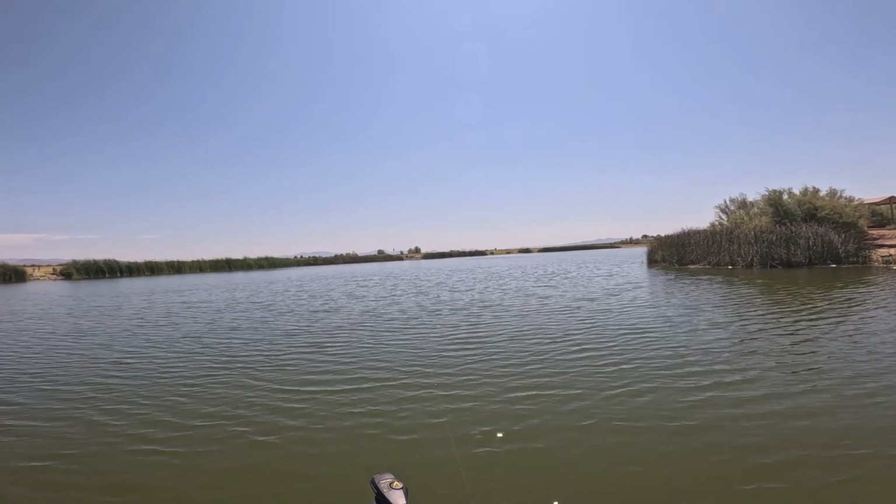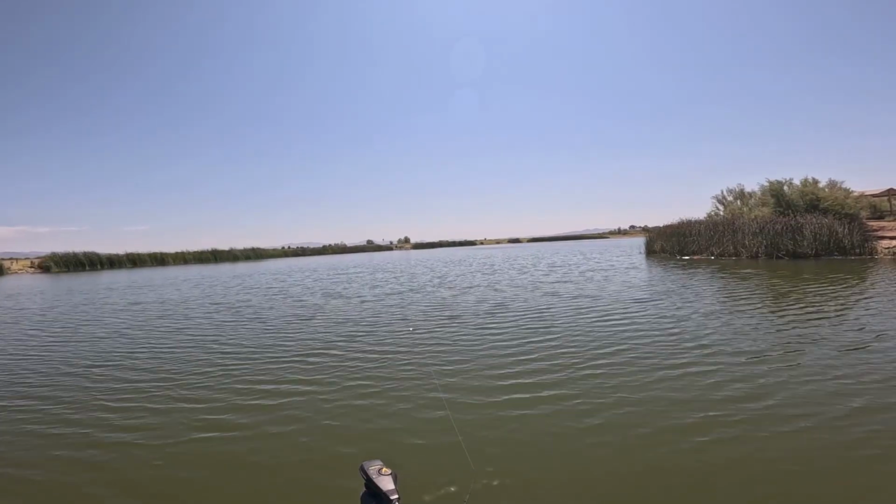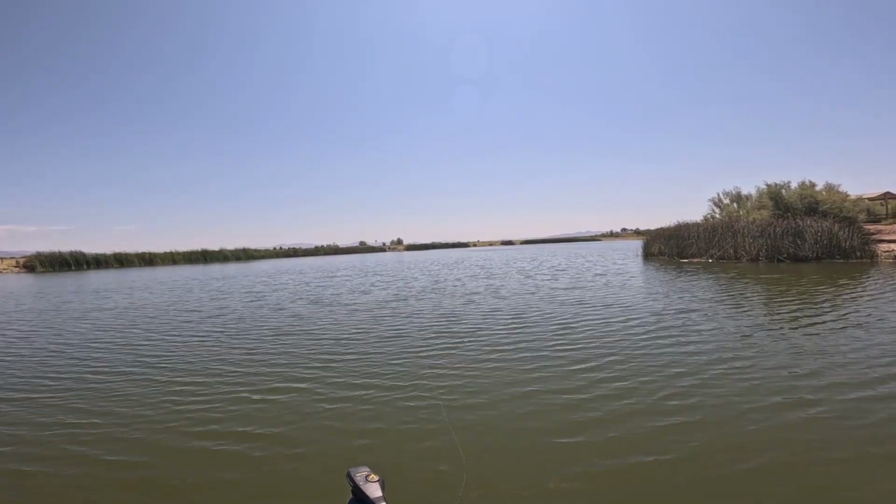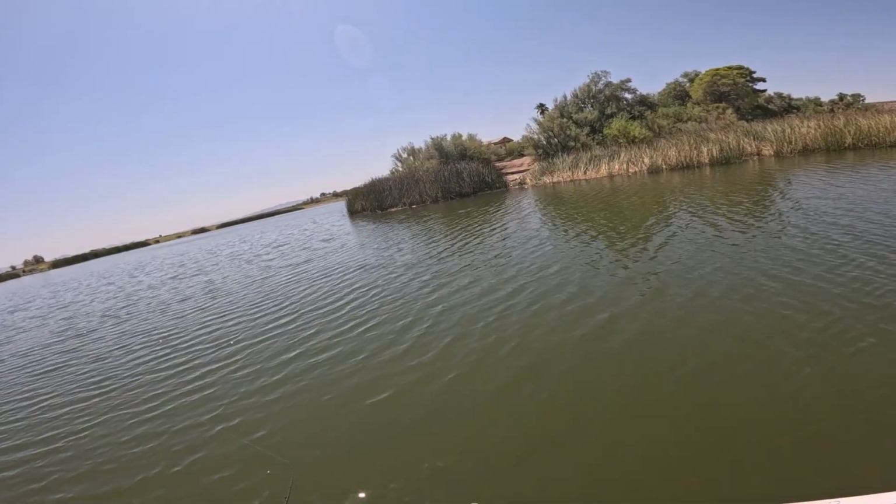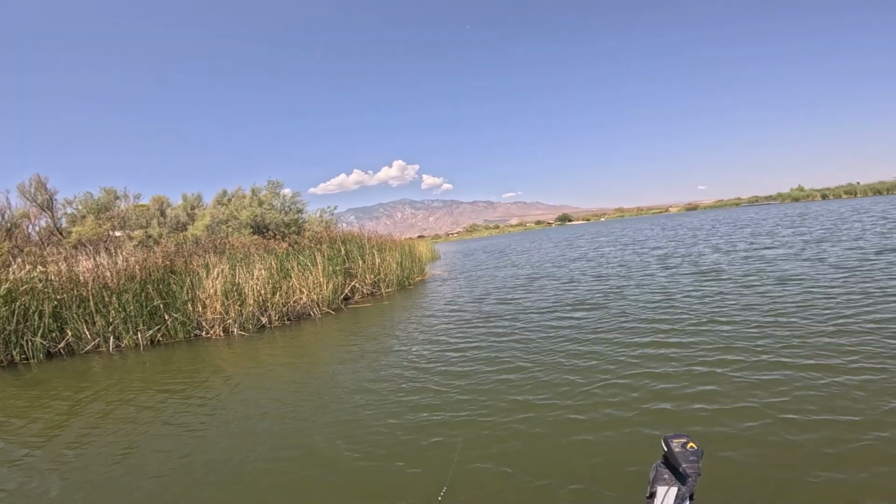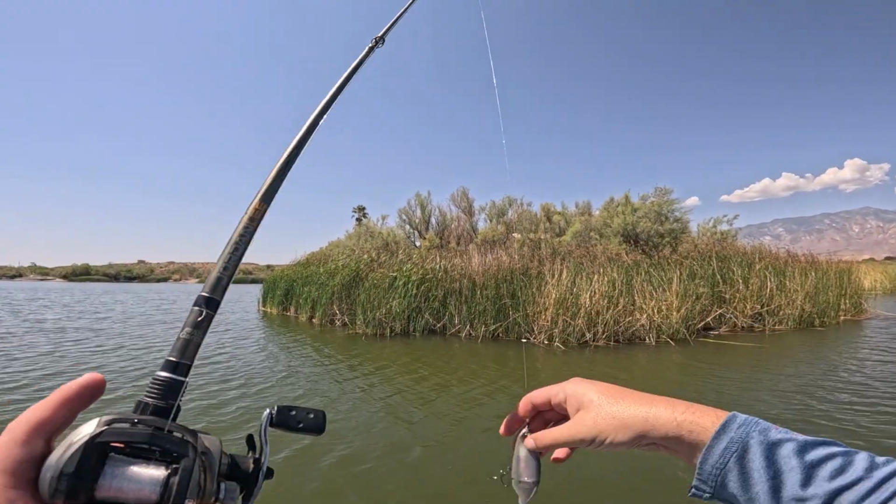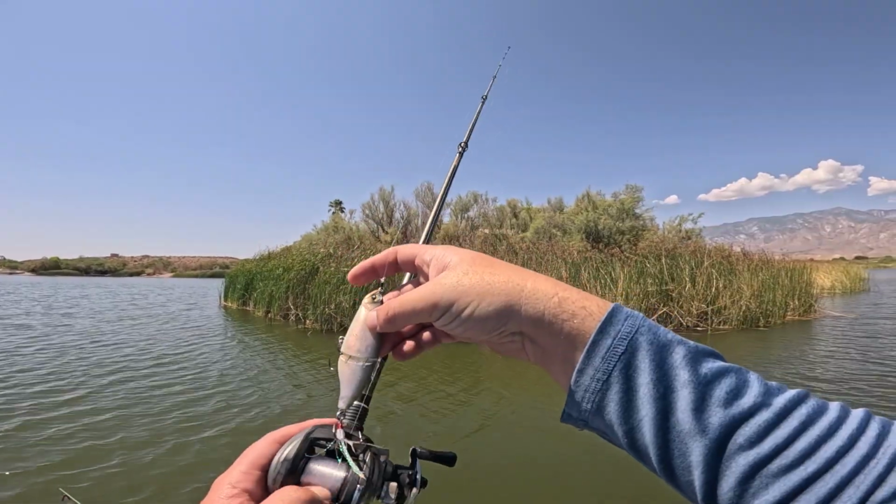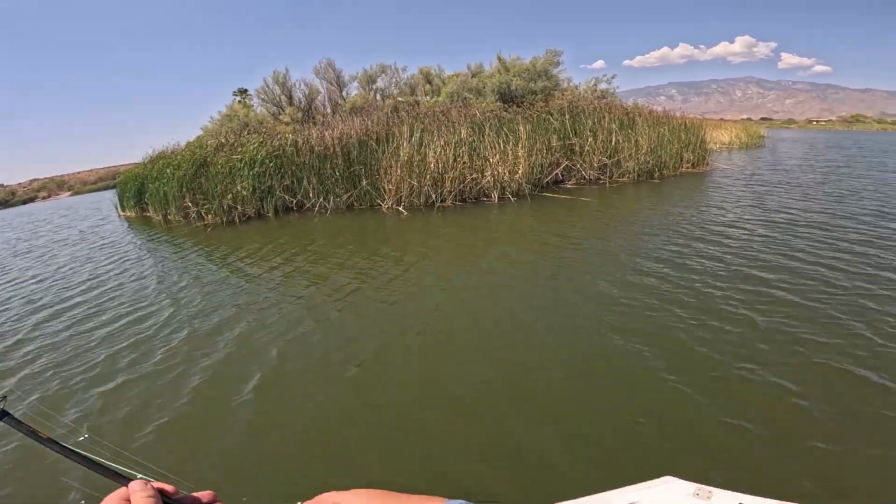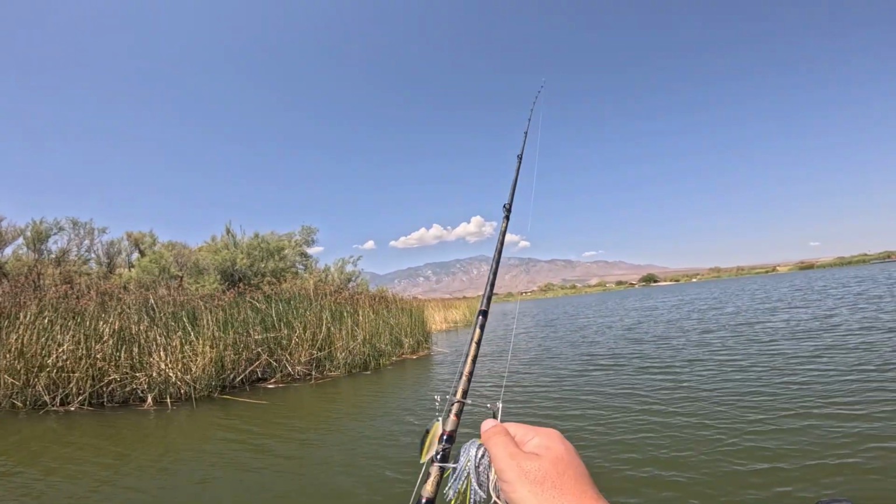And I'd like to think 8 foot is deep enough for these fish, but yep, that's what we're gonna have to do. We're throwing the spinnerbait until we get the shot block going.